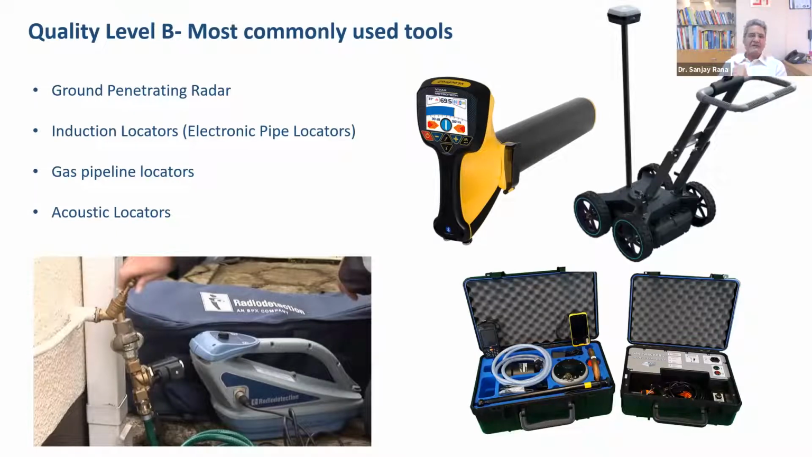In practice, if you look at it, GPR, induction locators, gas pipe locators, and acoustic locators. These four basically make the toolkit which is used in quality level B information, right? So you have induction locator here, you have GPR here, you have gas pipe locator and acoustic locators.